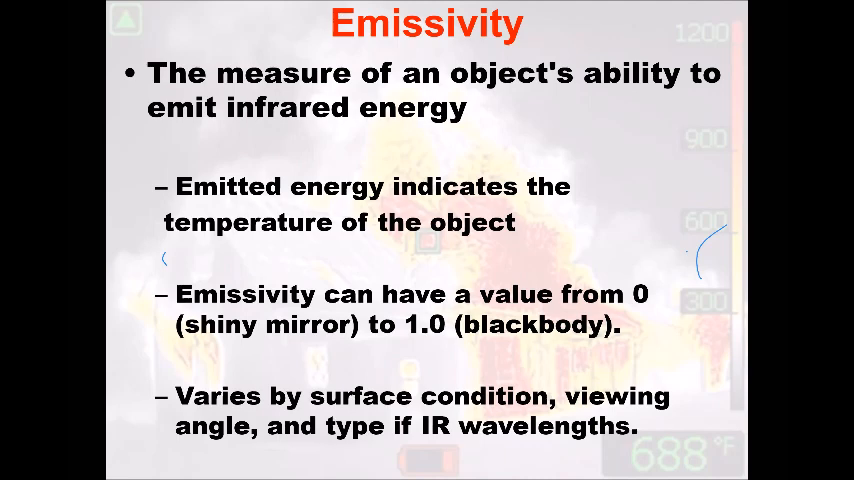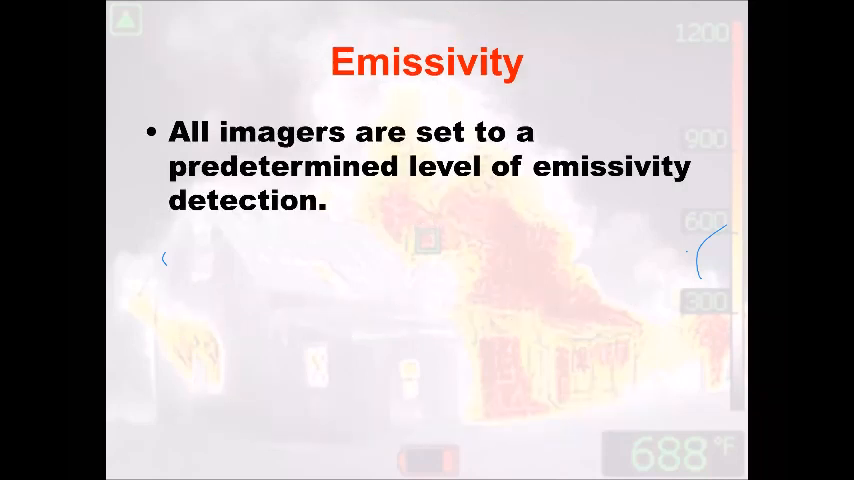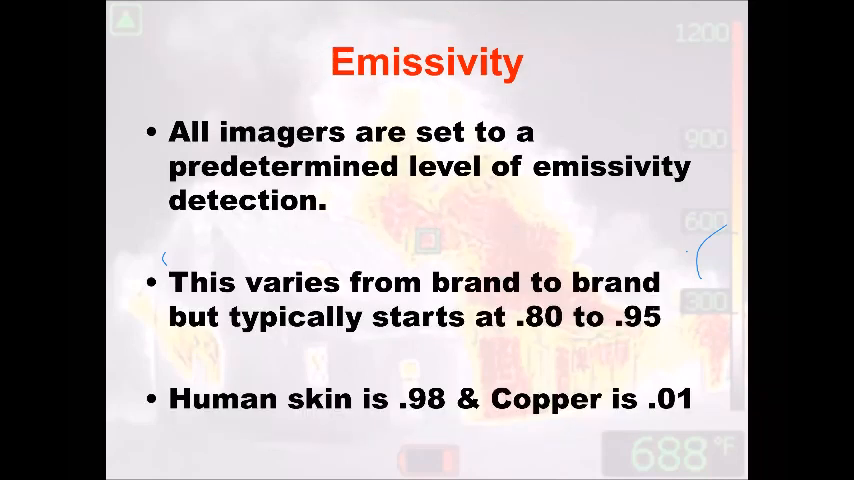So emissivity is a factor or a variable in an industrial grade camera that I would change to adjust what my camera is looking for to create the most accurate image. So say I'm looking at stainless steel, usually that's 0.31 for emissivity ratings. So I would change my camera parameters to 0.31. If you know your camera very well at the fire station, you know you can't change your emissivity factors. Our cameras are typically set at 0.95 to 0.98. So be mindful of that.